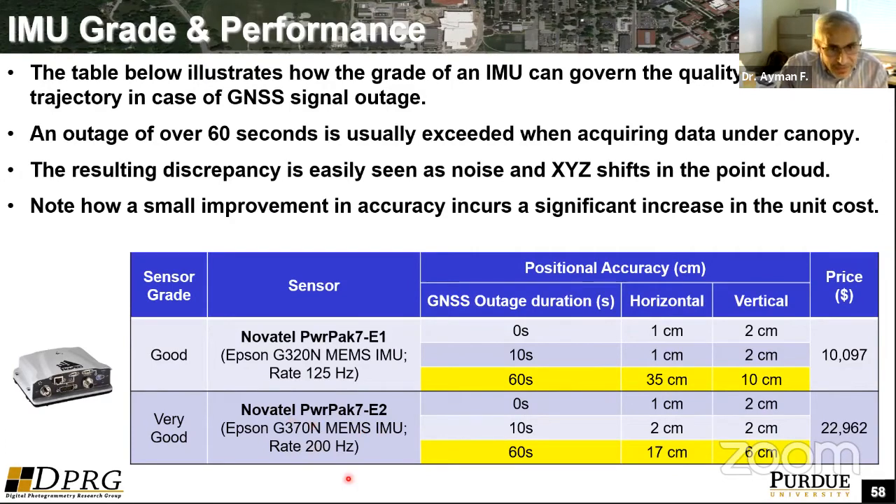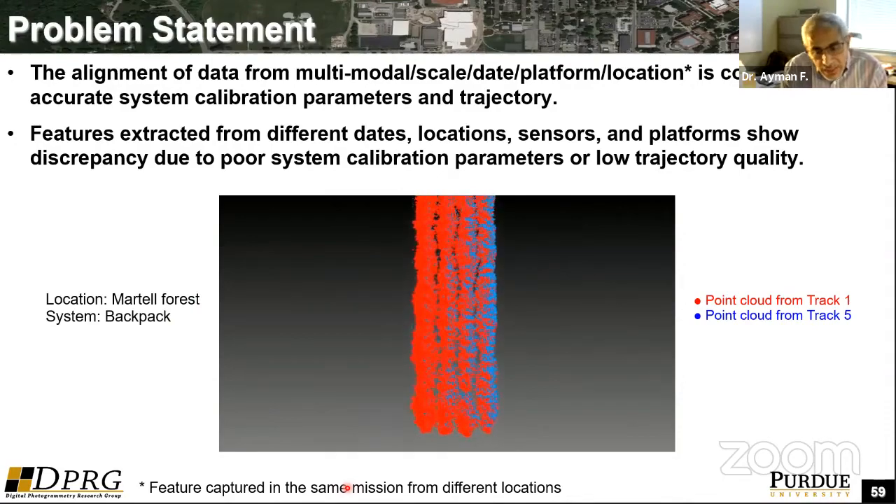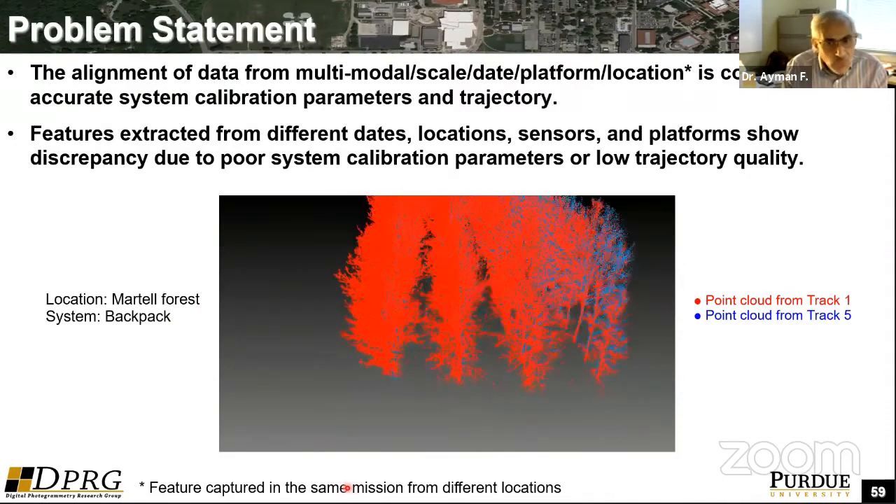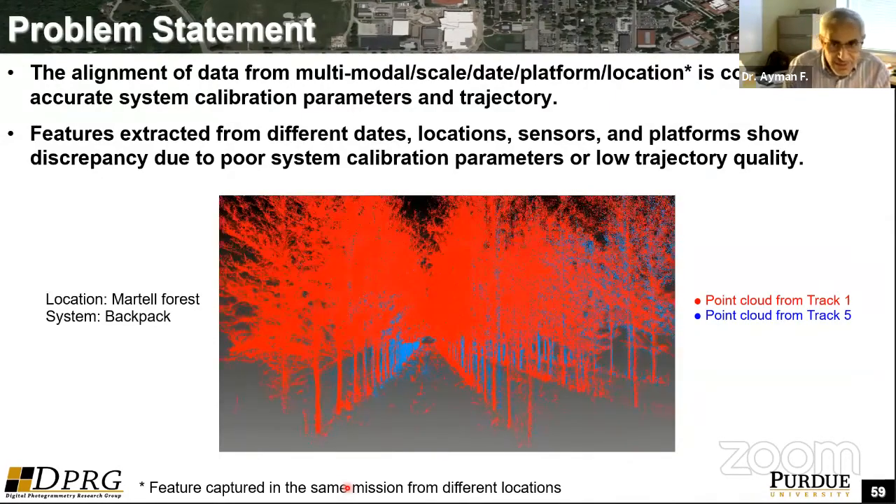So investing in a better IMU, or inertial measurement unit, that can bridge the gaps in the GNSS/INS signal outages is not really an option. So you have to really use the data. That's the problem we are trying to address: can we really use the data we acquired to improve the trajectory and ensure the alignment of the data? The answer is yes.